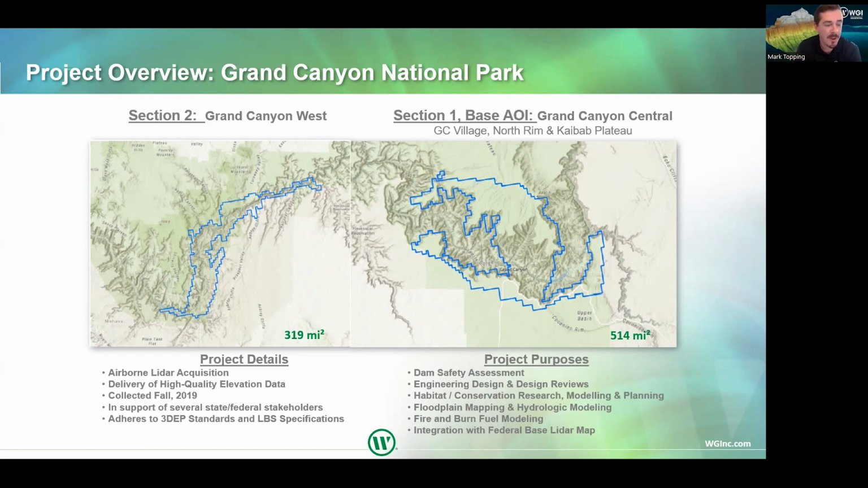And on the right, we follow the Colorado River down to the west, where we have section 2, Grand Canyon West. This was airborne LiDAR acquisition. It required delivery of high-quality elevation data to USGS standards. It was kicked off in the fall of 2019, and it involved the support of several state and federal stakeholders.